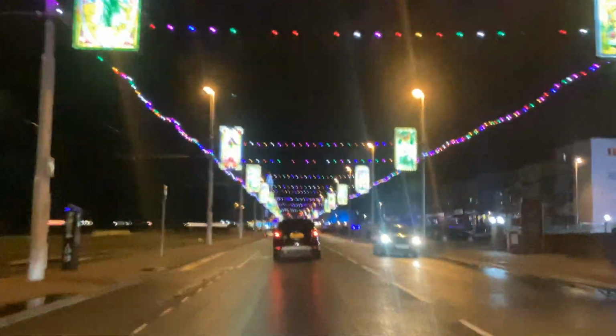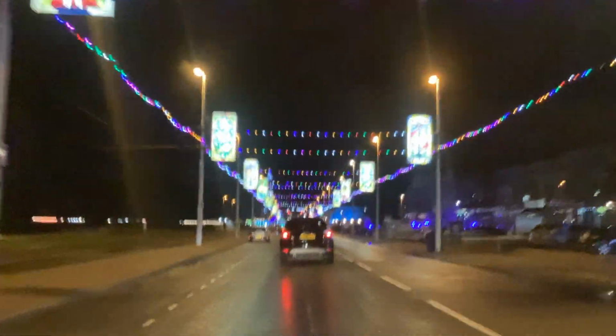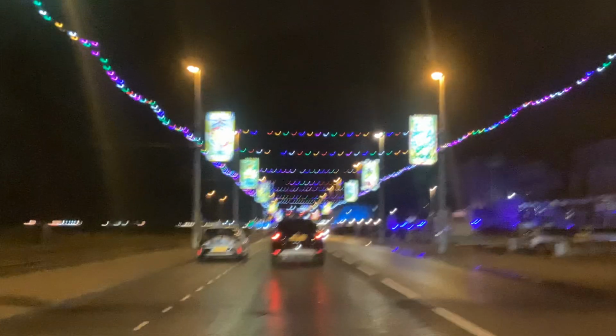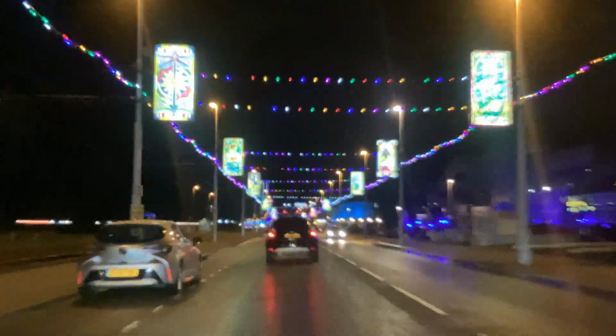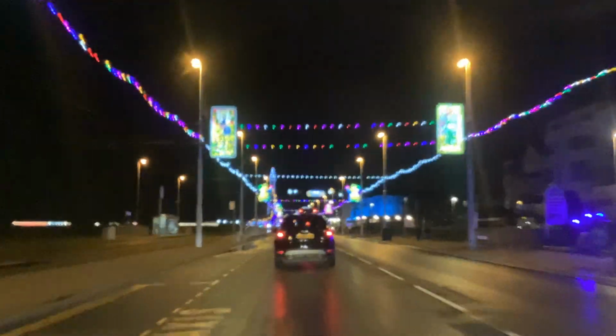Now we're by the new Brooklyn Hotel. And then the Cod Bars, I love these names. Oh, they're so cheesy, they're funny. They really are. And obviously a lot of the hotels at the moment. Now we're heading down to the Sooty and Sweep part of it.